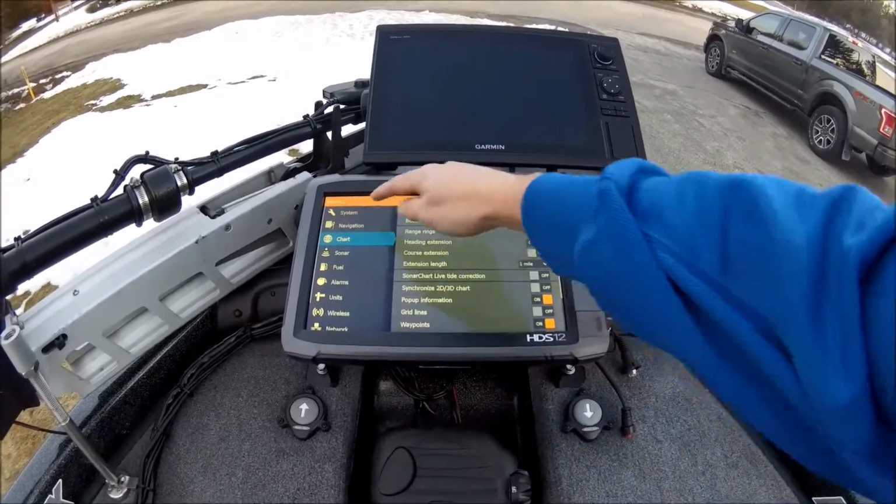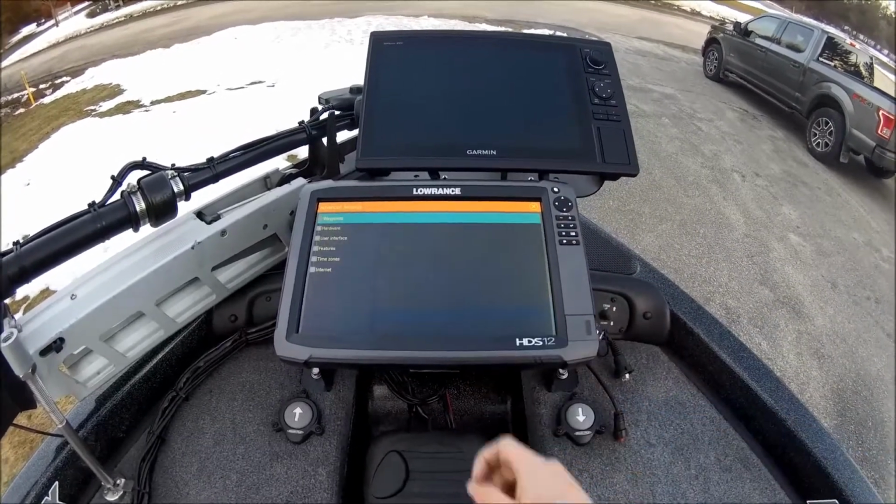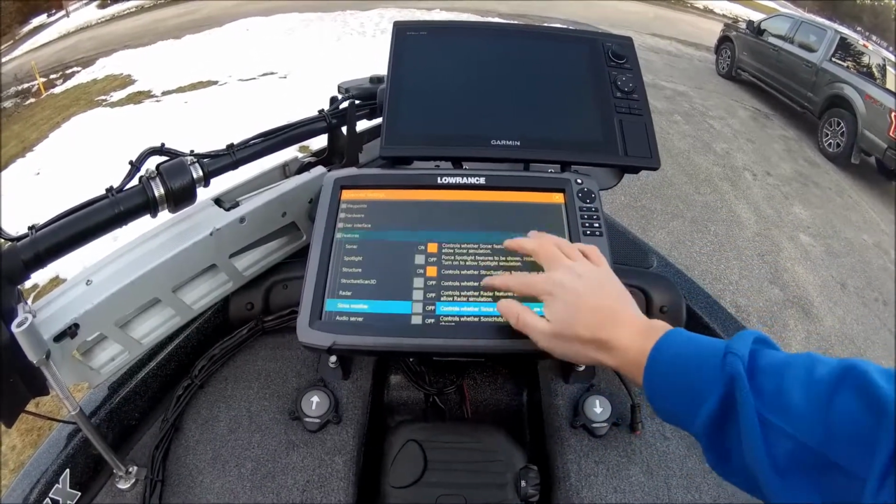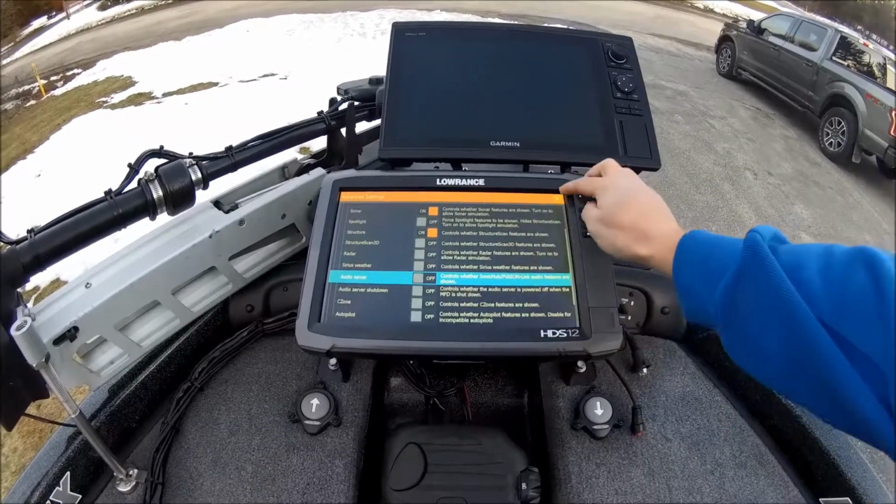Chart, I have a heading extension, of course. My system, no key beeps. Advanced, I have my auto hide on. Features, just sonar and structure up here on the front.